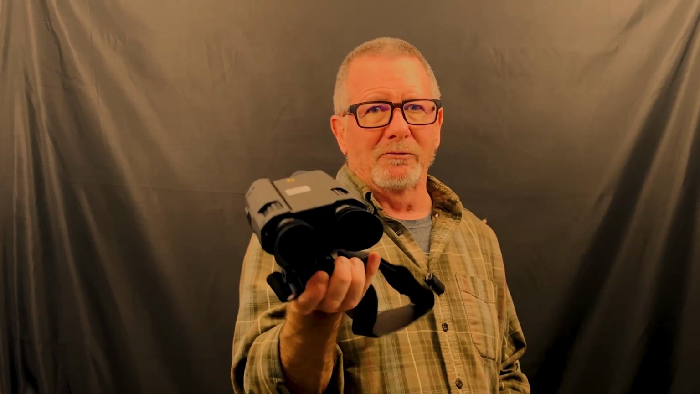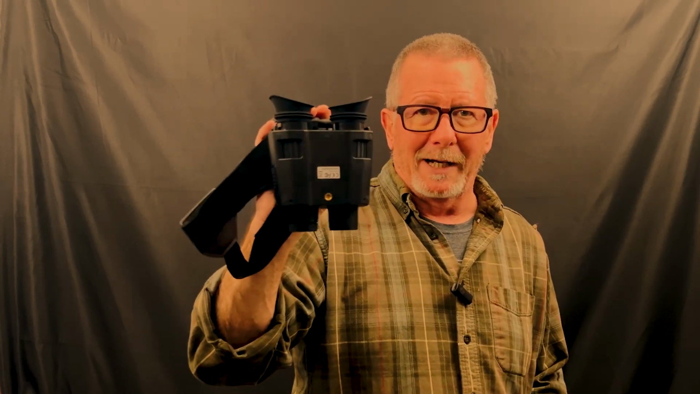Some things I can't really call negatives at $240, because sometimes you do kind of get what you pay for, but we'll call them slight cons. There's plastic. Okay, it's not going to be as rugged as mil-spec metal stuff. So if you drop this on concrete, it's probably not going to be a good day.